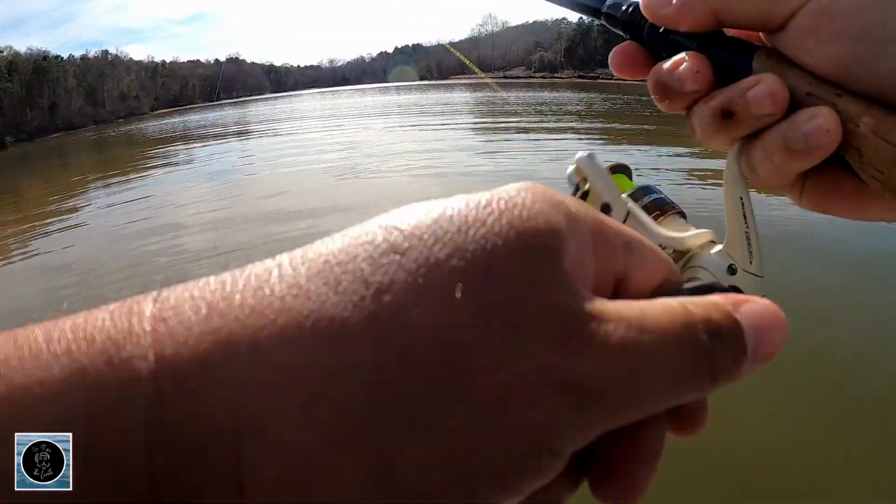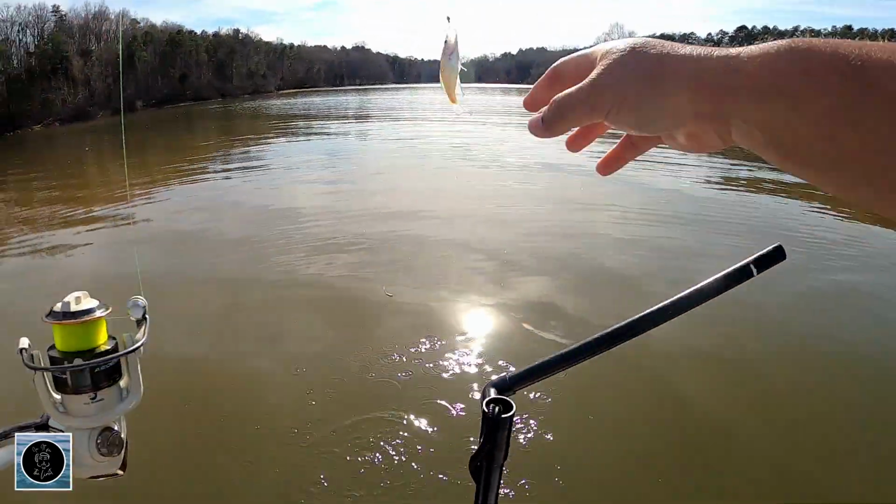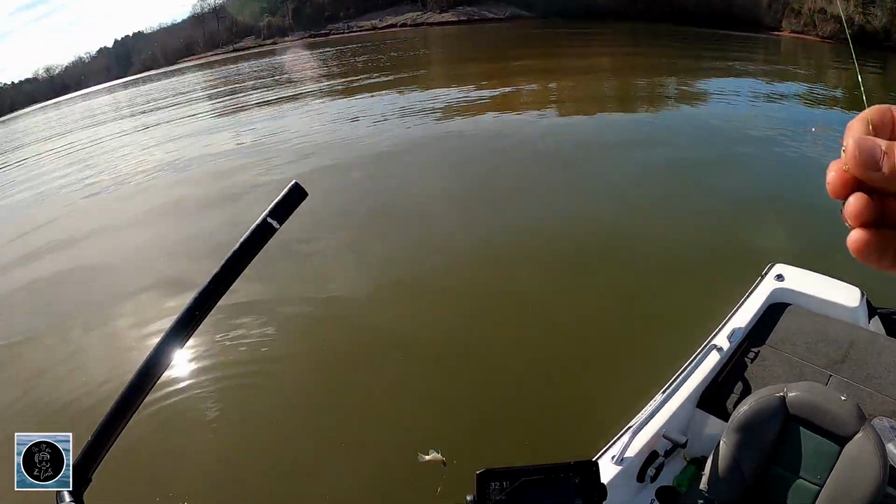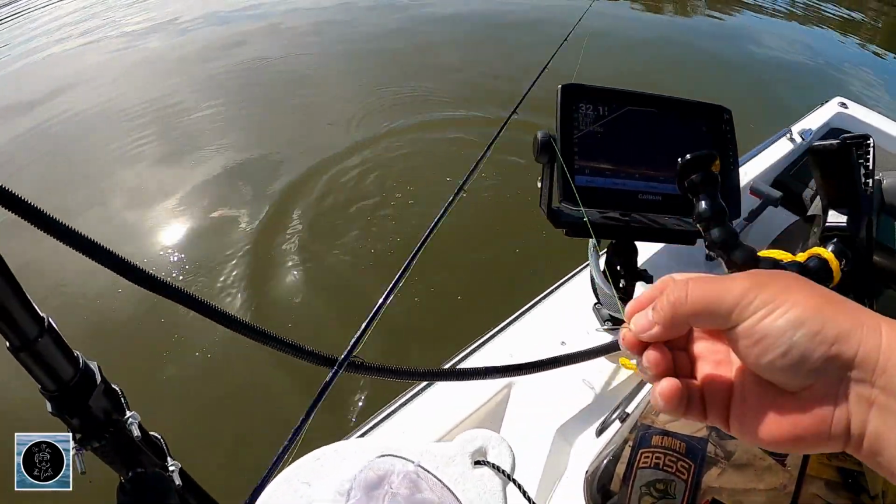Right on the drop. Too small. Sometimes these little ones are more aggressive. You gotta kind of get through them.